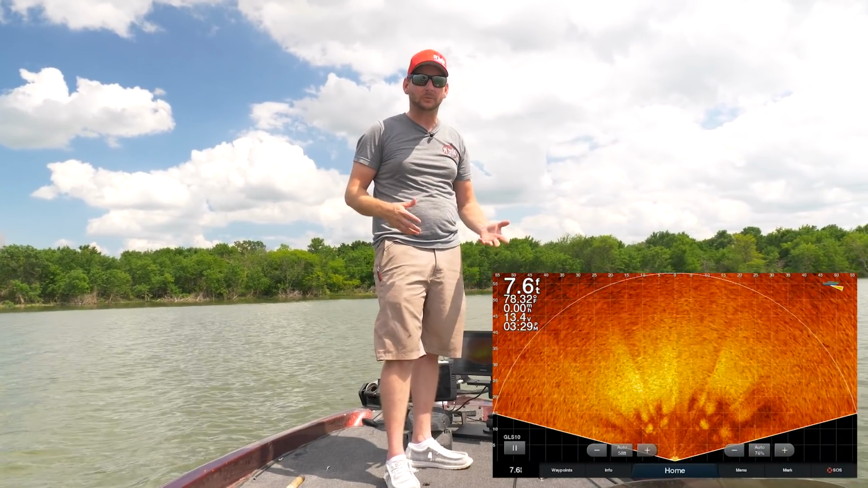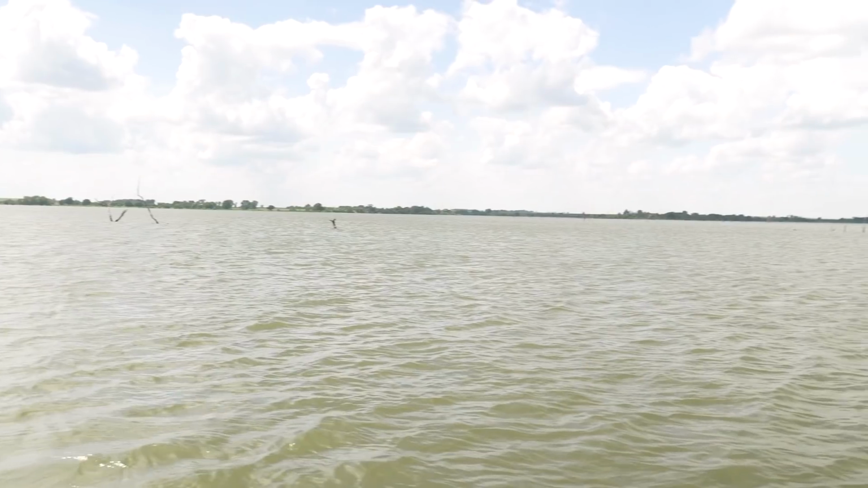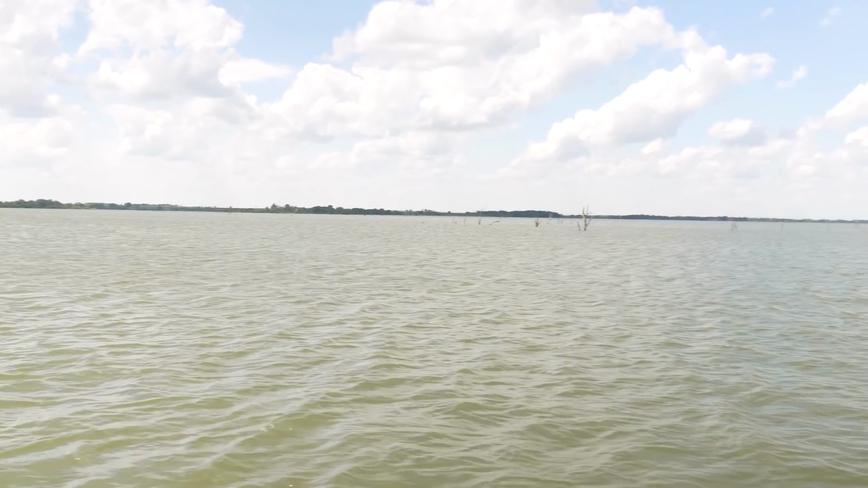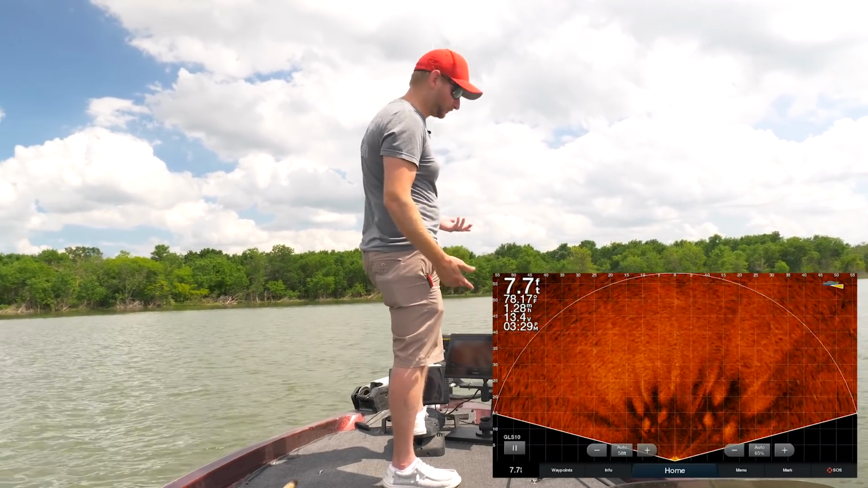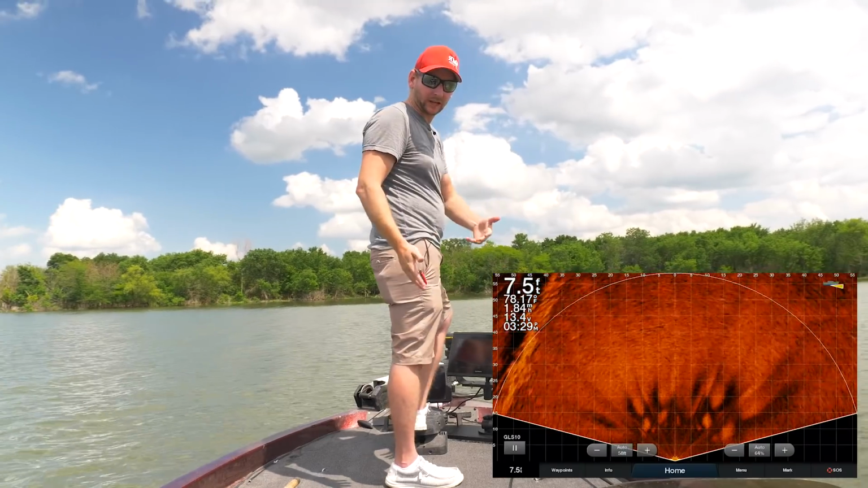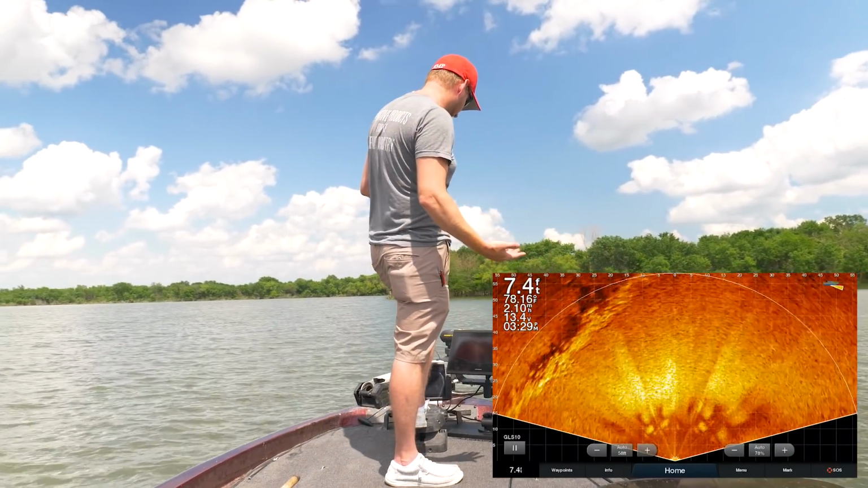Now again, the water's up 3.5, 4 feet, so it's really difficult to see. You're just going to see some willow trees in the water. But with Perspective Mode, I was able to actually see that that rock continued on out. And the interesting thing, I'll pull it up here, it's an old fence row. Now, the cool thing about this is a stone fence from way long ago, late 1800s, early 1900s.